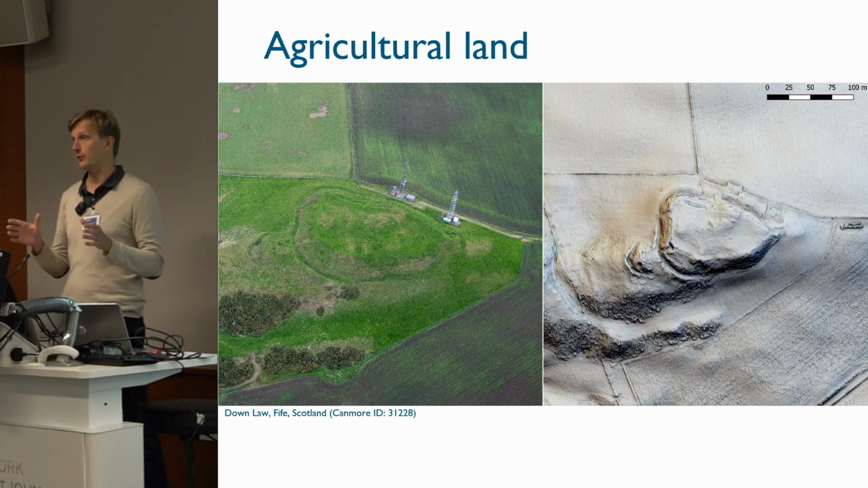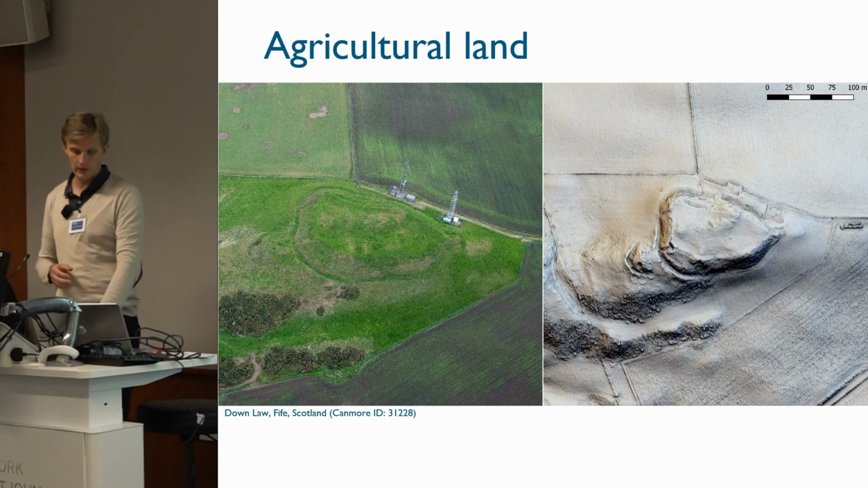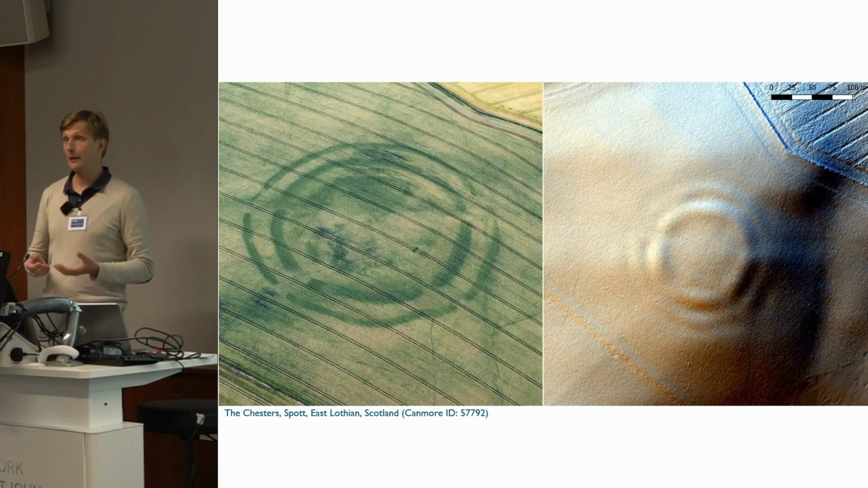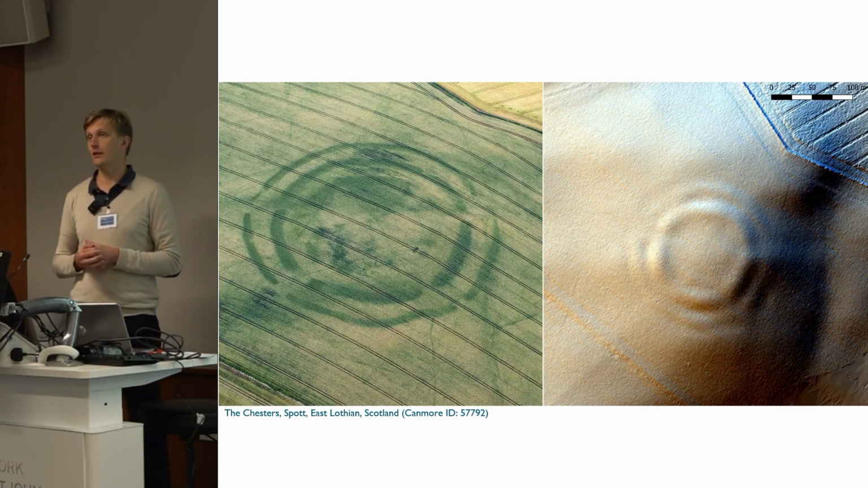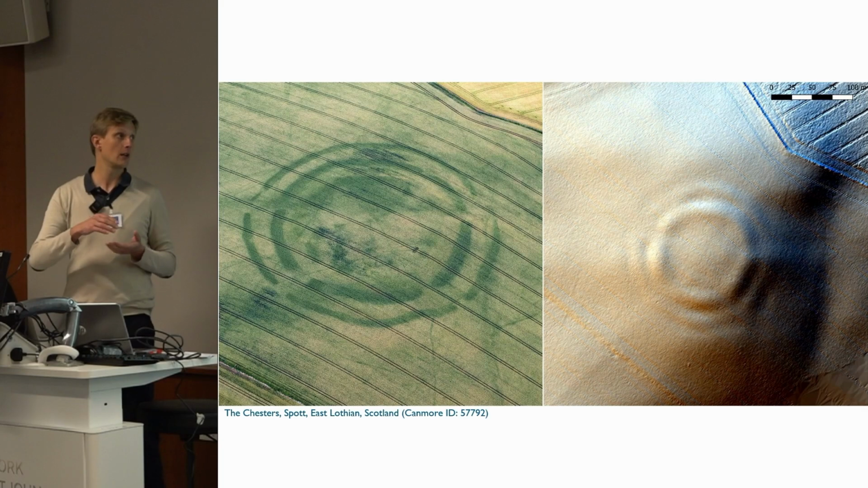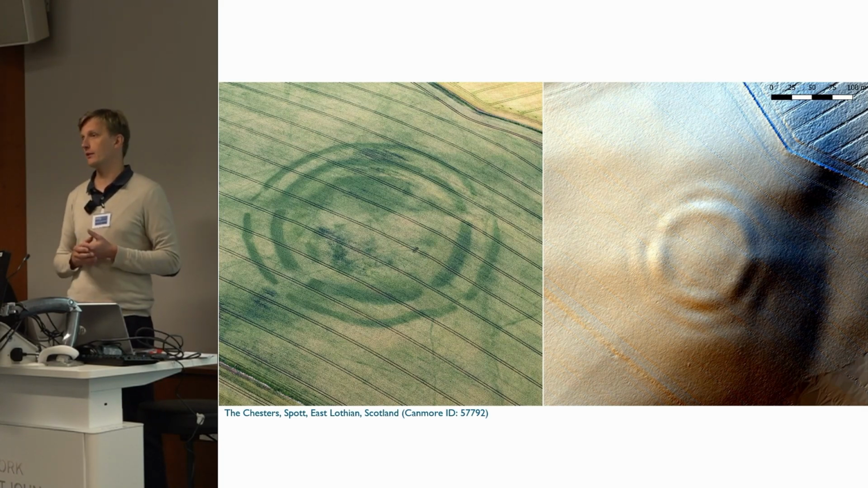So we have a plot of land that has been excluded from cultivation, and the earthworks are no longer leveled by the plow. The second type is earthworks that are still surviving in the fields. There are very faint features which we can still identify in lidar data. They are very shallow, very faint, and of course much smoother than those features that are no longer cultivated.